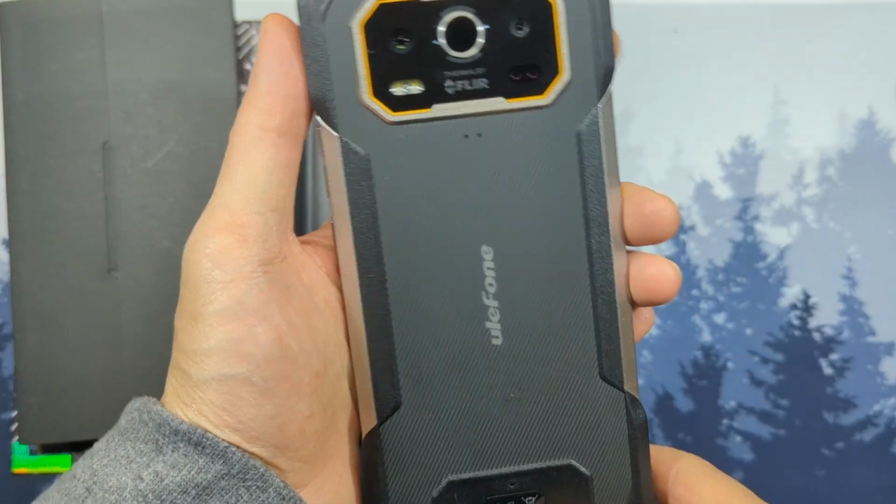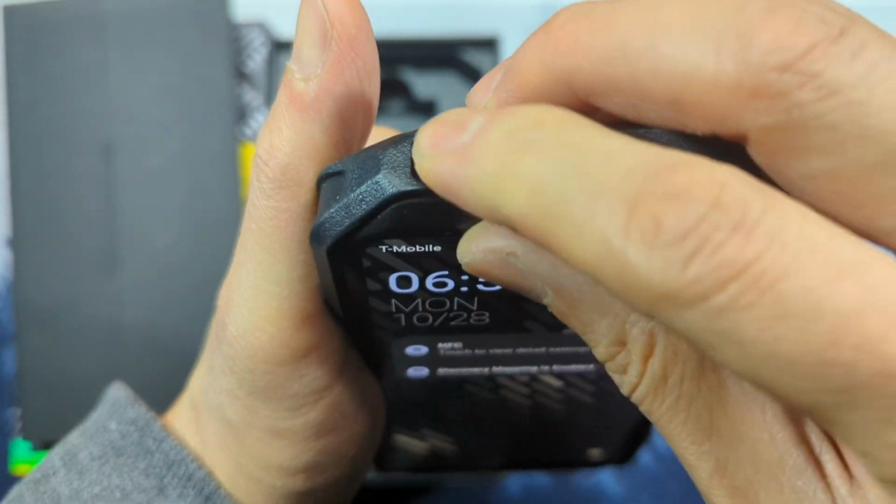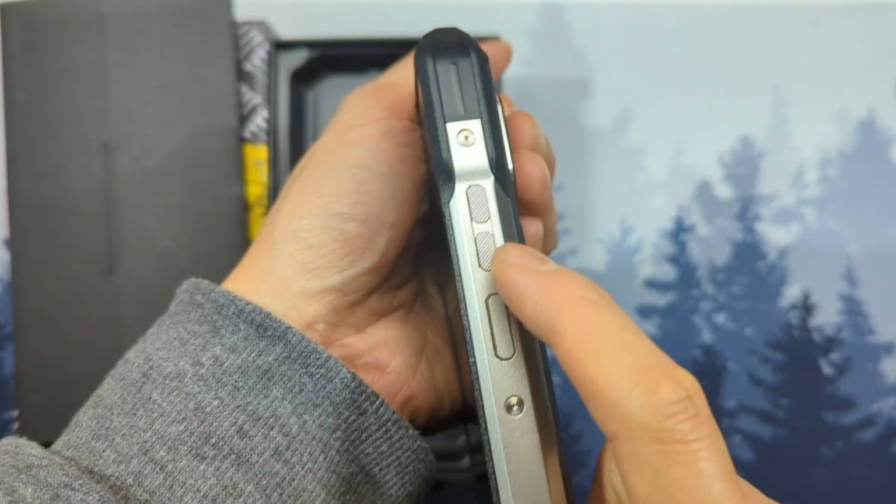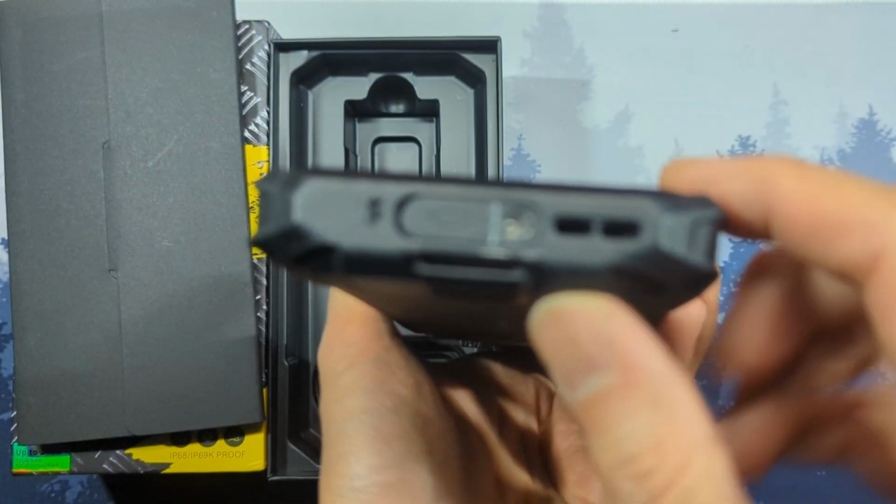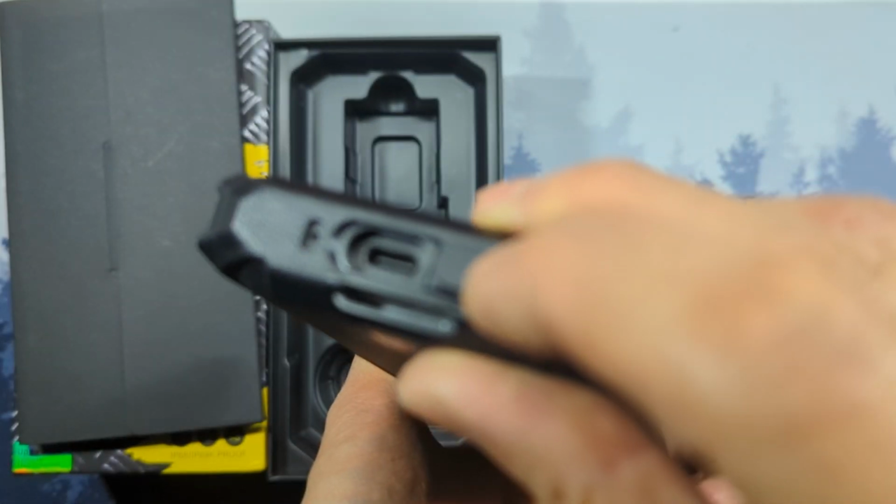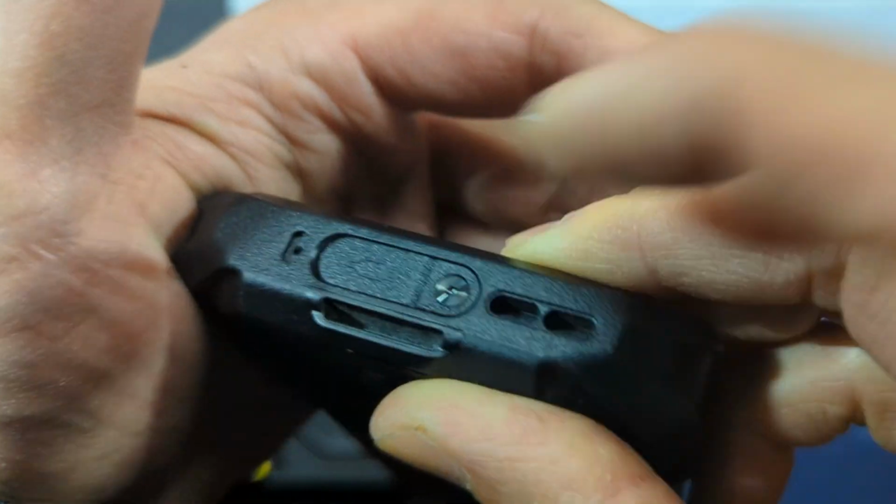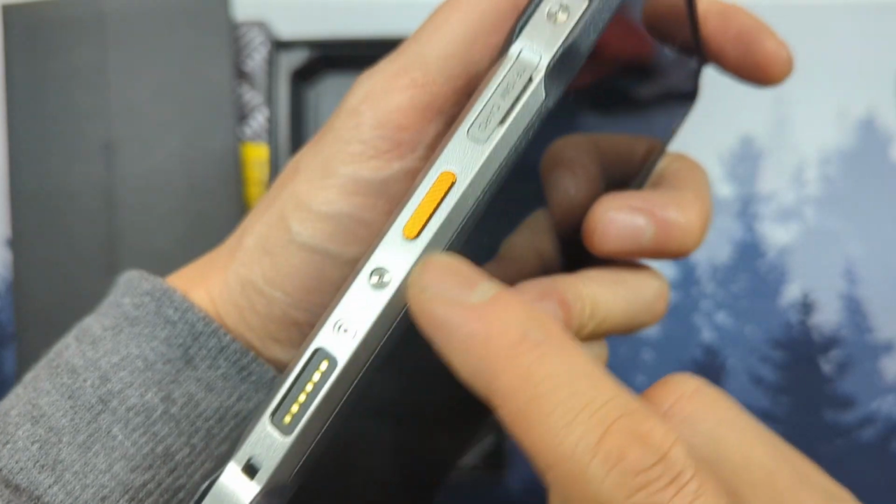Keeping true to the Armor name, this phone has a rugged design and looks to match. We have the headphone jack on the top. There's the IR blaster. Got the volume buttons and power button with the integrated fingerprint scanner. On the bottom, we have the USB charge port covered in a flap. The microphone next to it and the bottom speaker. There you have the accessories attachment port, custom shortcut key.